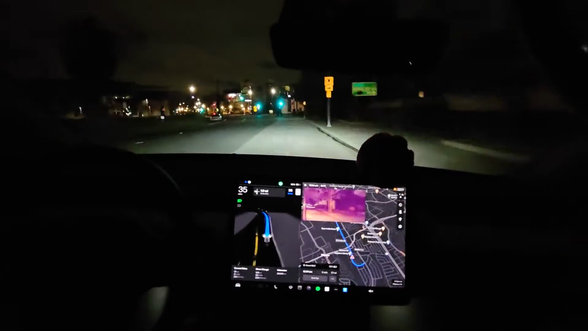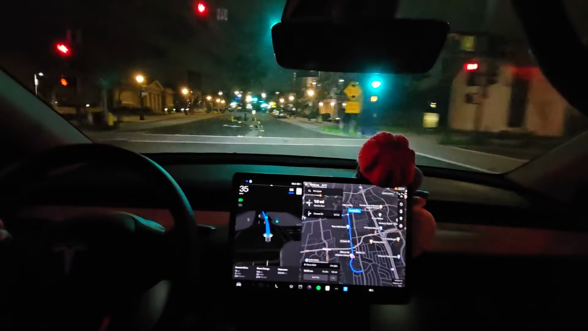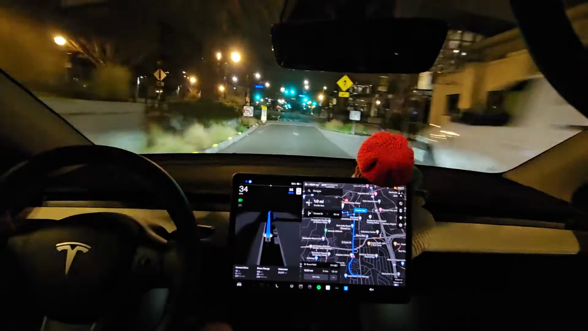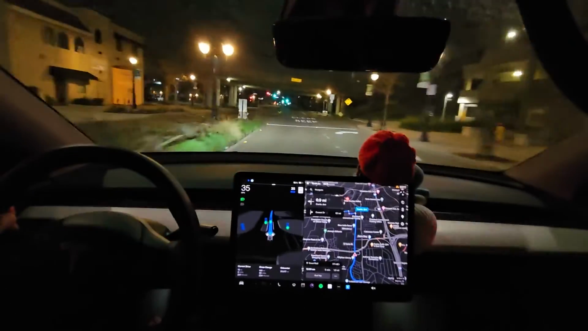Okay, it's going all the way out to the right, but this is a bus only. It's handling this okay. It's going pretty fast here. I personally wouldn't be driving this fast in this area.